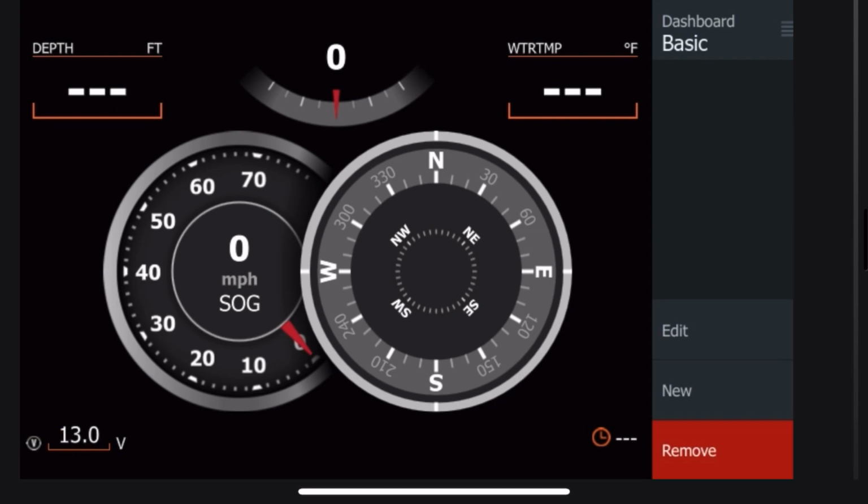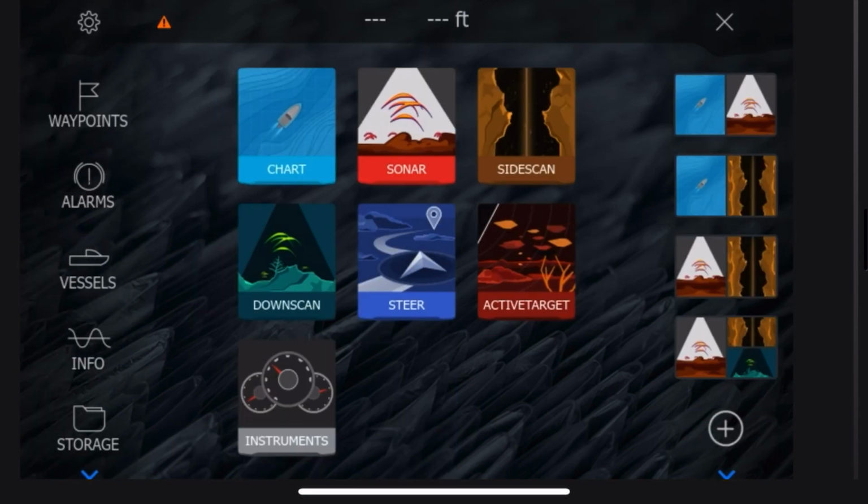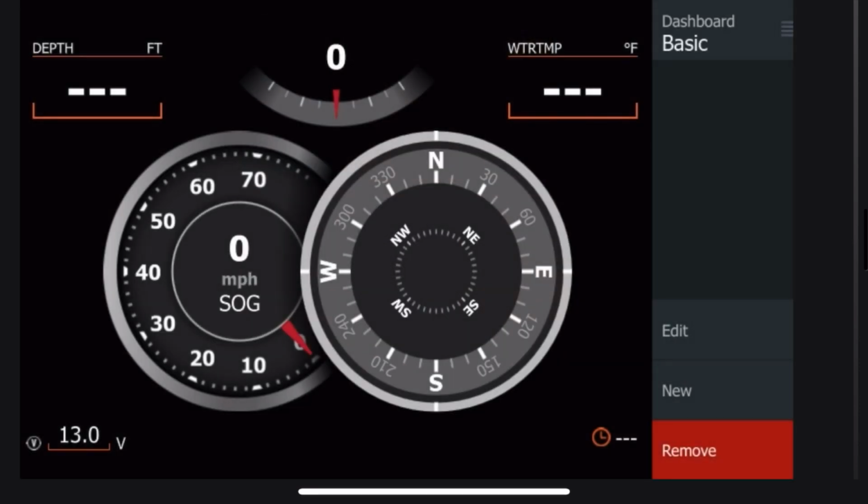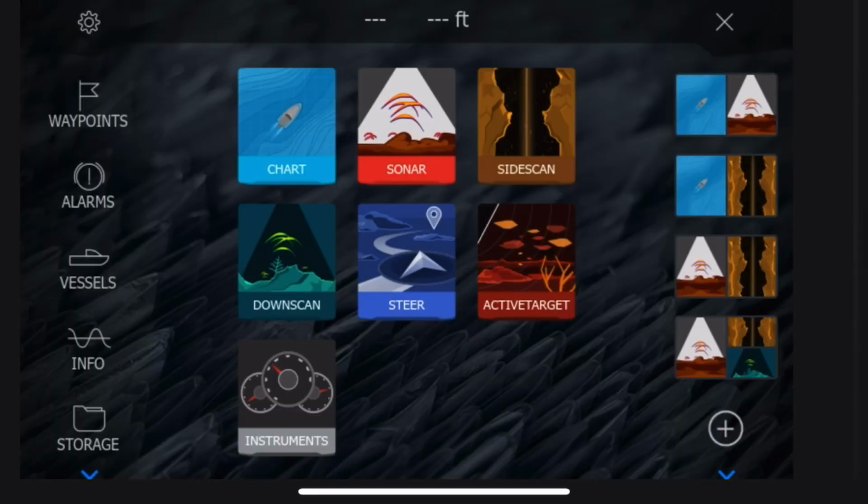If there's a particular question that people who have the ActiveTarget have, they can ask, and I can now demonstrate it via video right on the device itself. Probably the only thing you won't see is the fish, because it'll be at home, outside of the water.